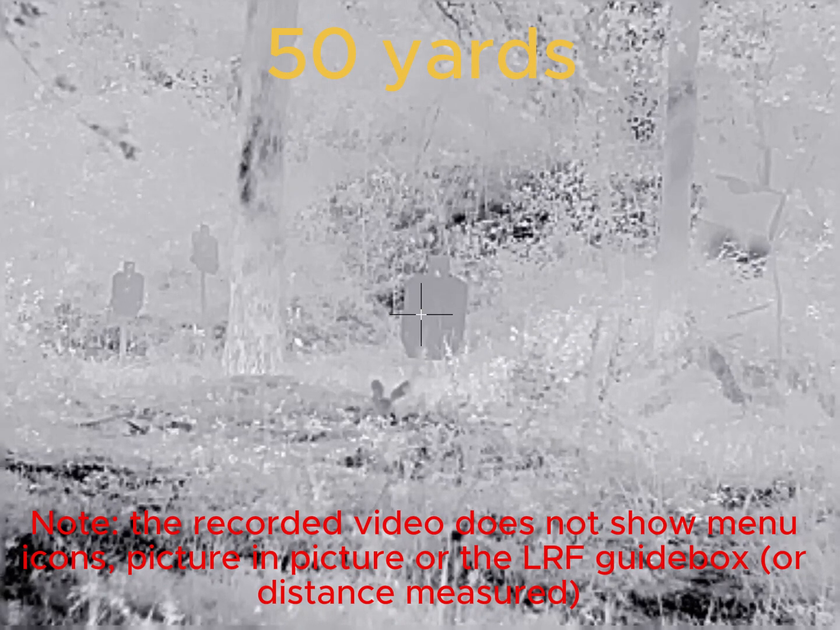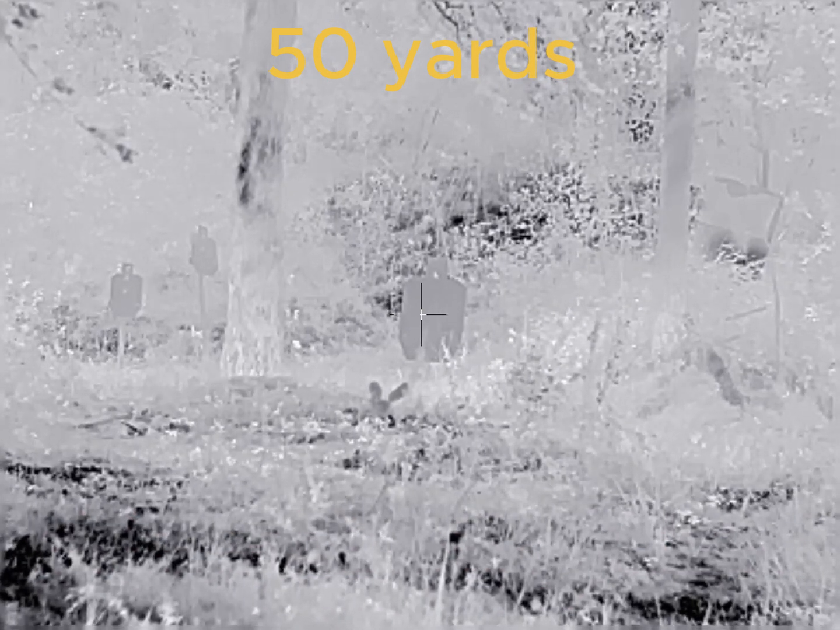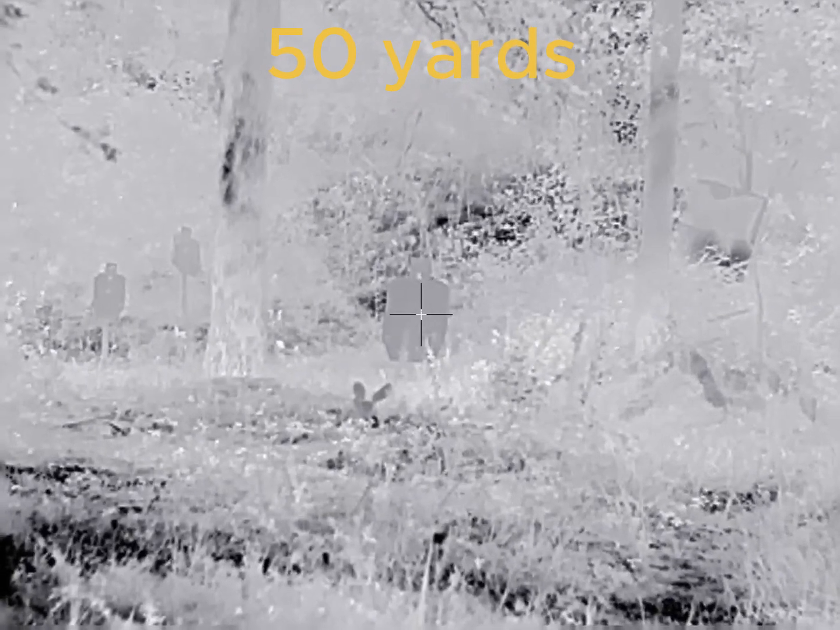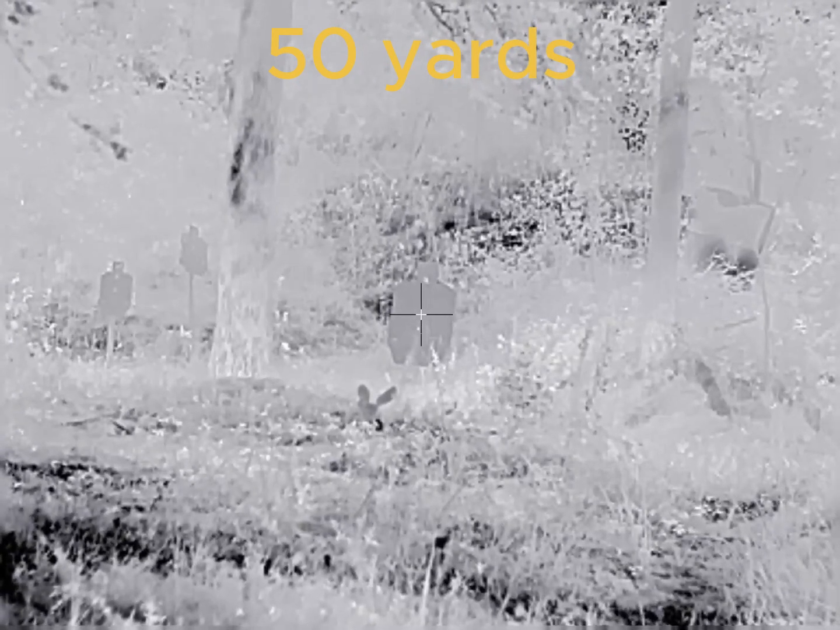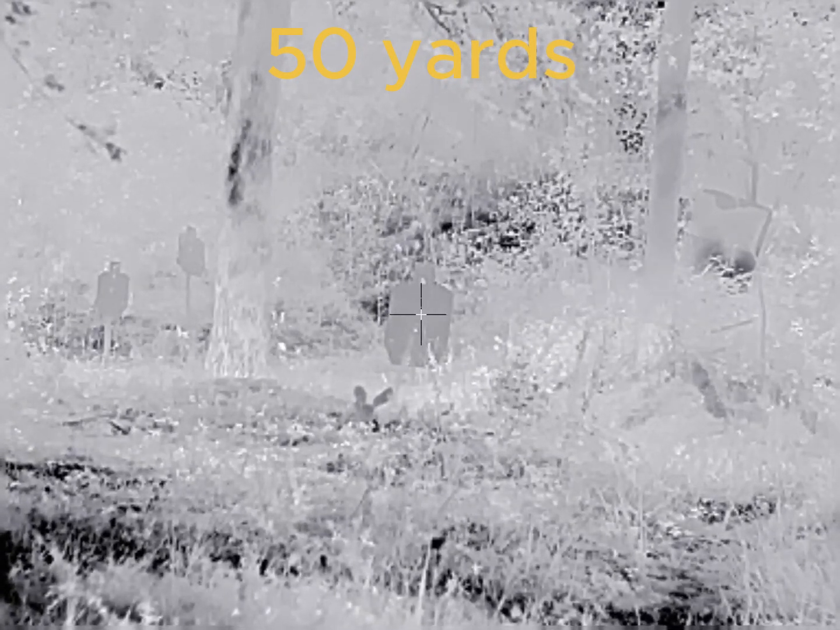I will take one shot and then adjust the 0 at 50 relatively close and then move to 100. Alright, I am low on impact, not by much, so not much adjustment will be necessary.